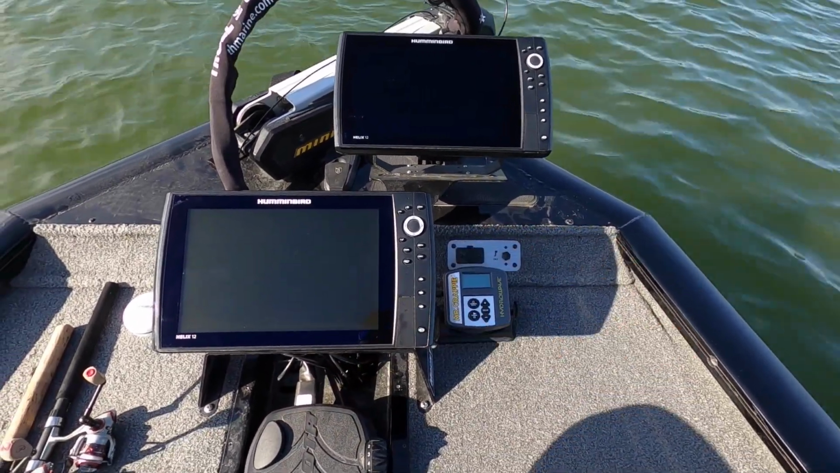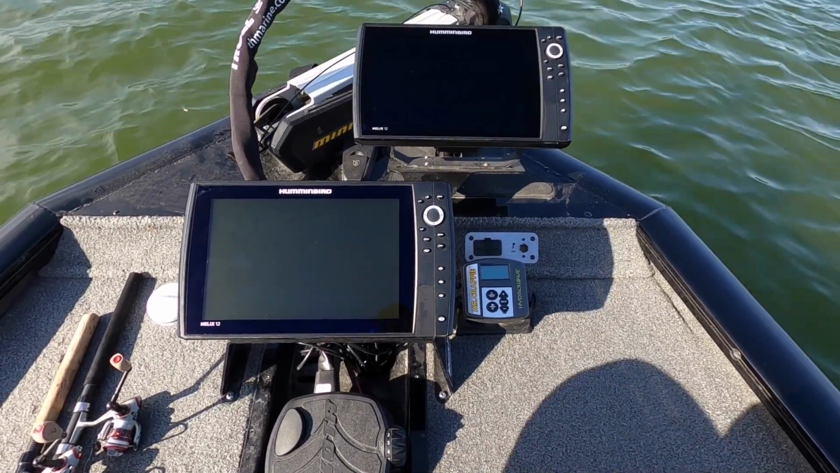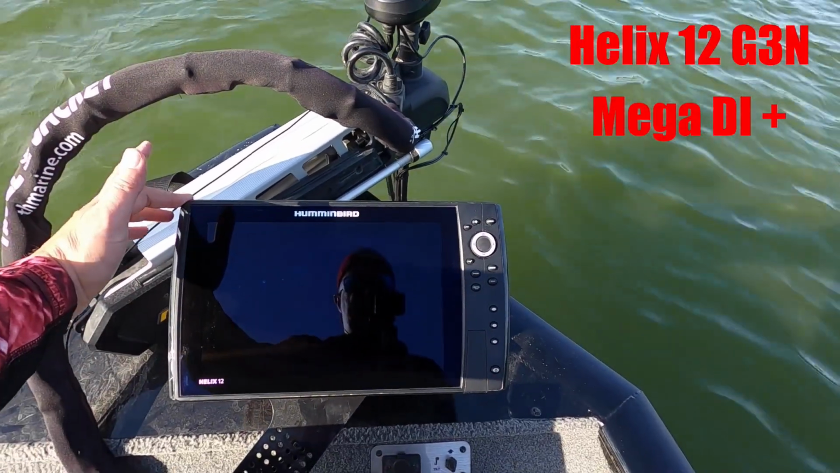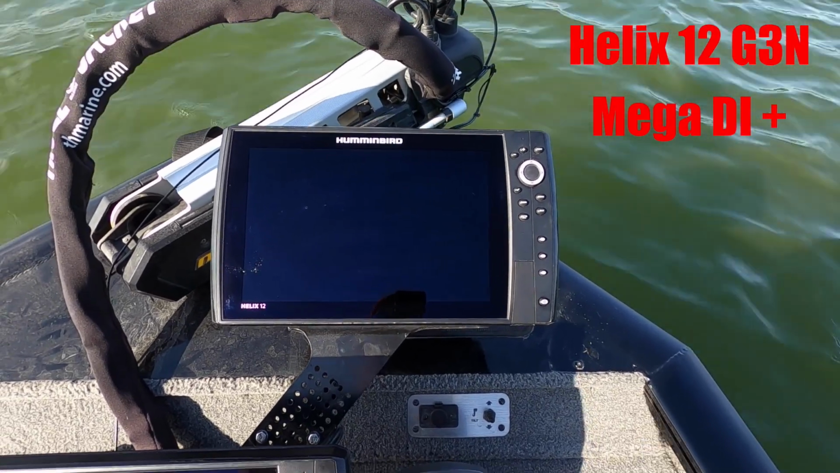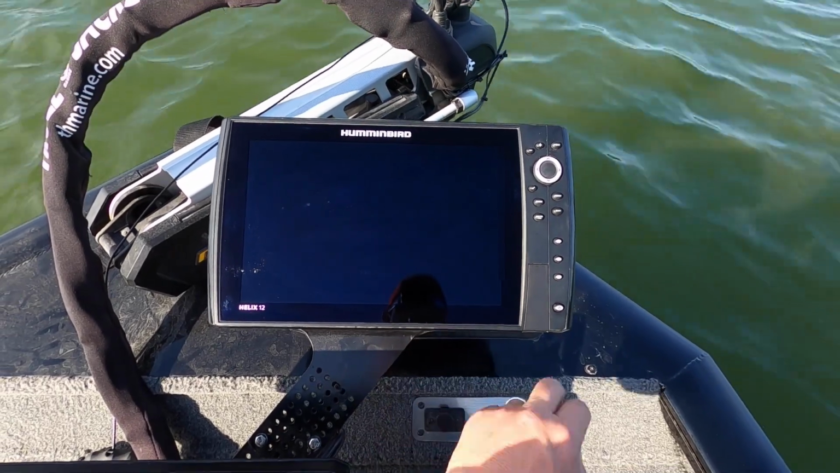So I do not know if the 360 Mega will actually work with this one. Now my front graph is a new Generation 3 Helix 12, and it's a down imaging Mega Plus, and this is where all my transducer, the 360 transducers, ran to.